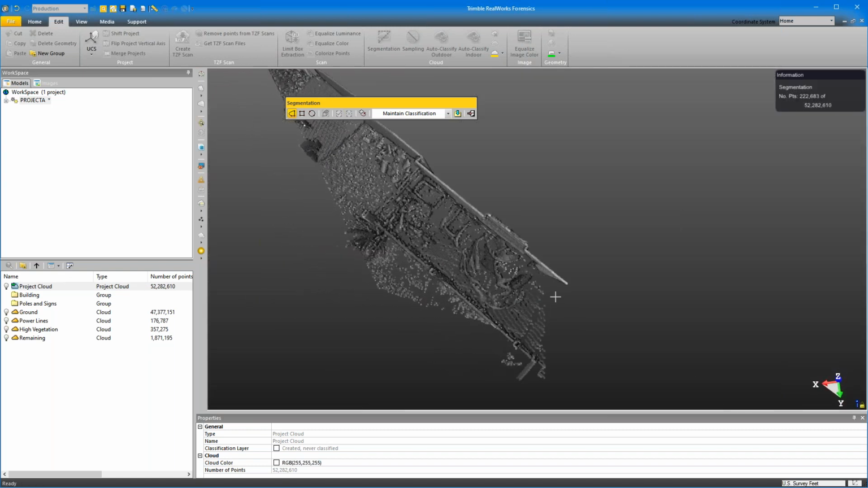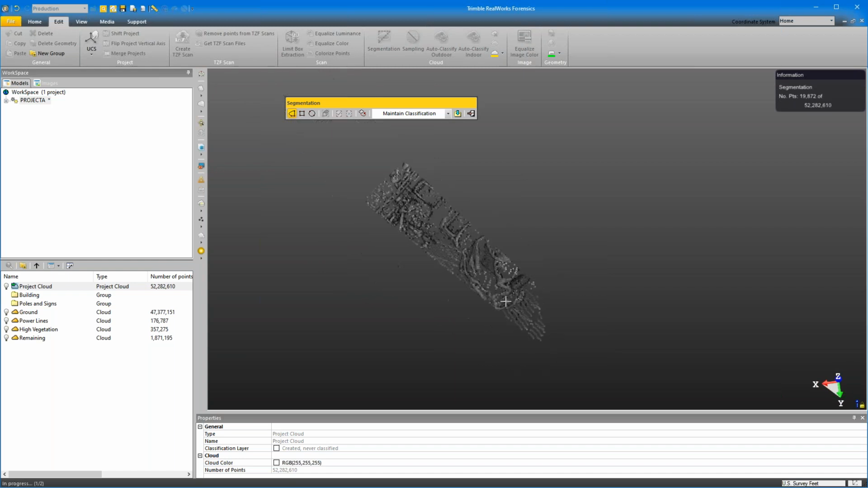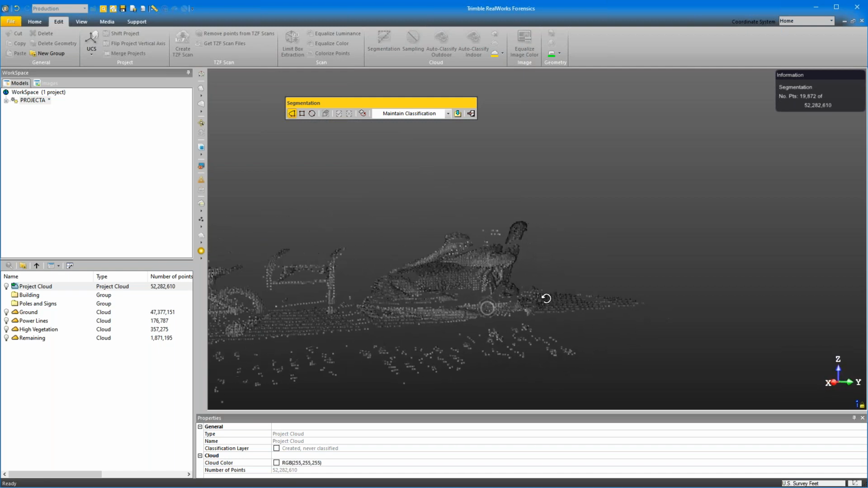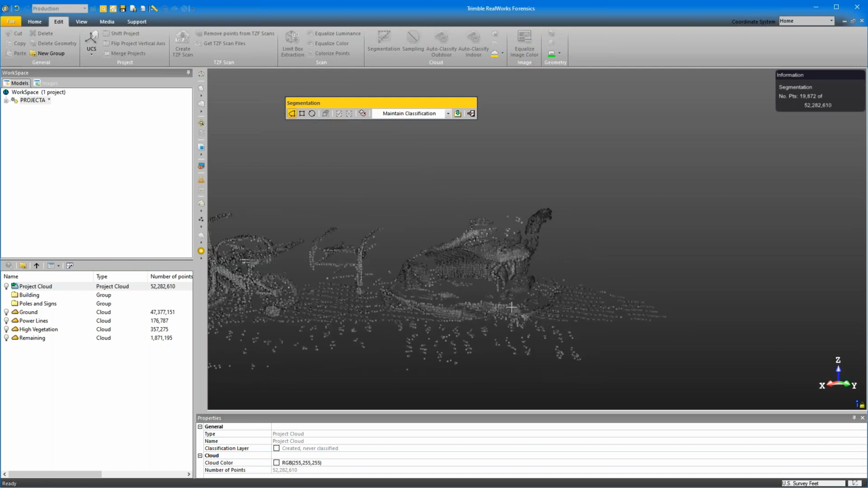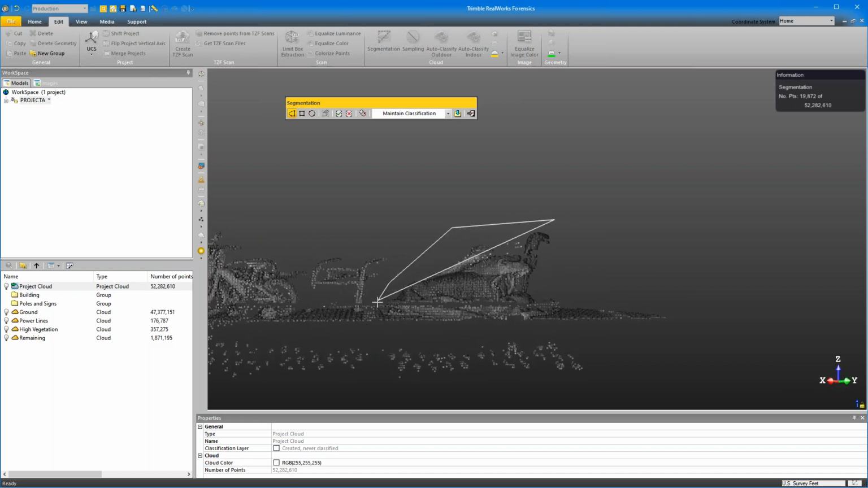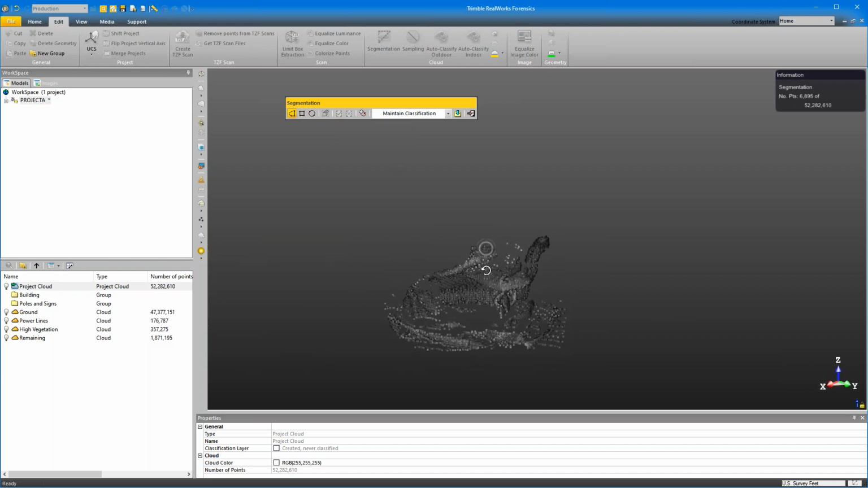I'll move over the top, and I want that stuff in. And now this allows me to really get in and find whatever's on that porch, so such as an interior room. Say I just want that object or that room. Keep in.